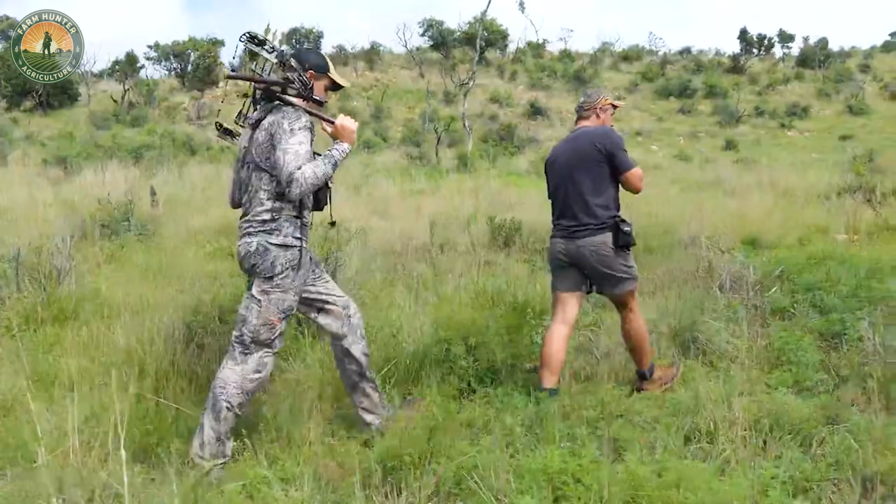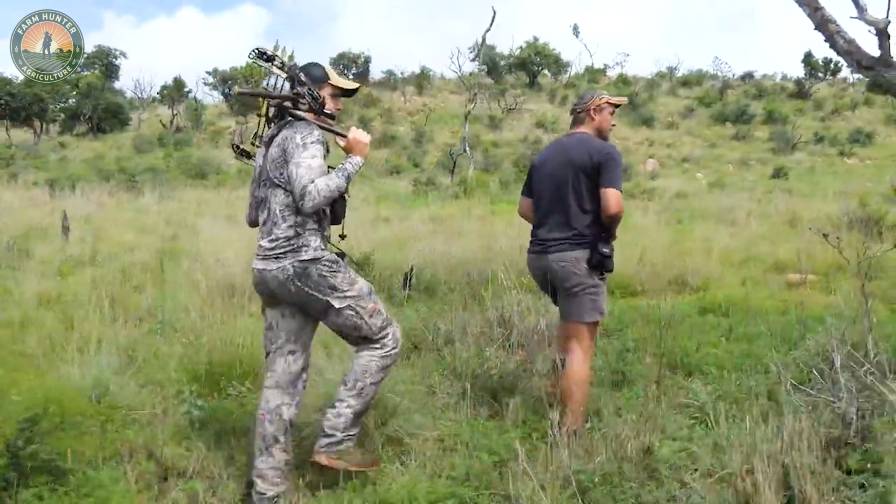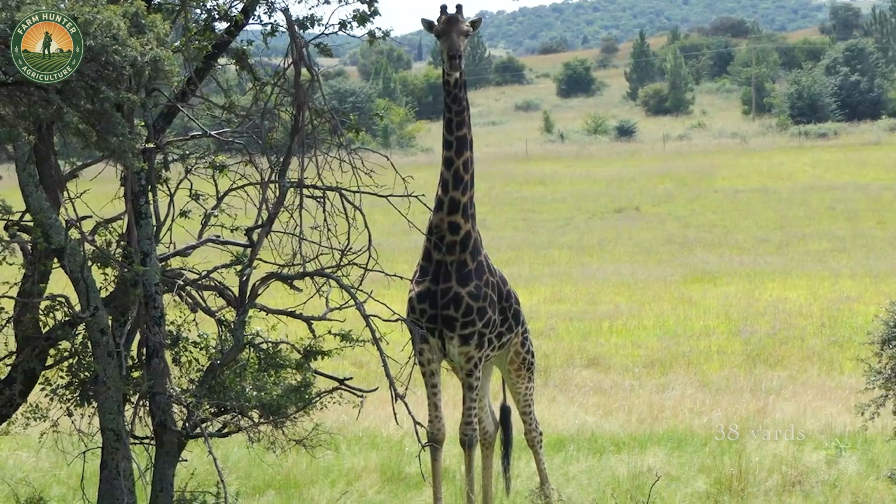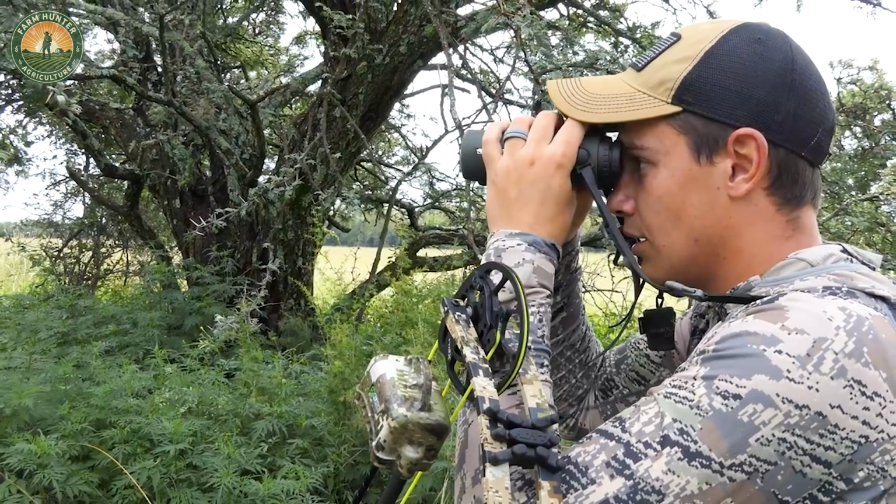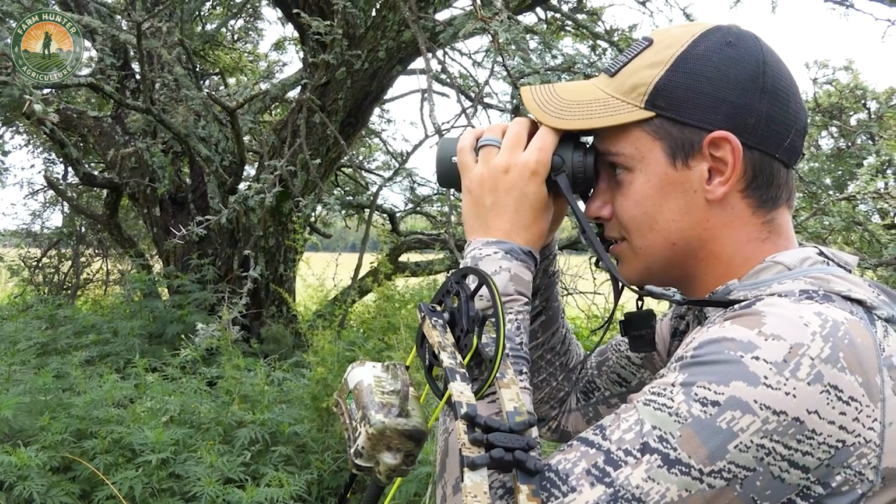However, ethical concerns exist, especially the risk of prolonged suffering if the shot isn't accurate or the hunt isn't conducted responsibly. That's why strict regulations and a focus on animal welfare are essential to balance the challenge with respect for wildlife.